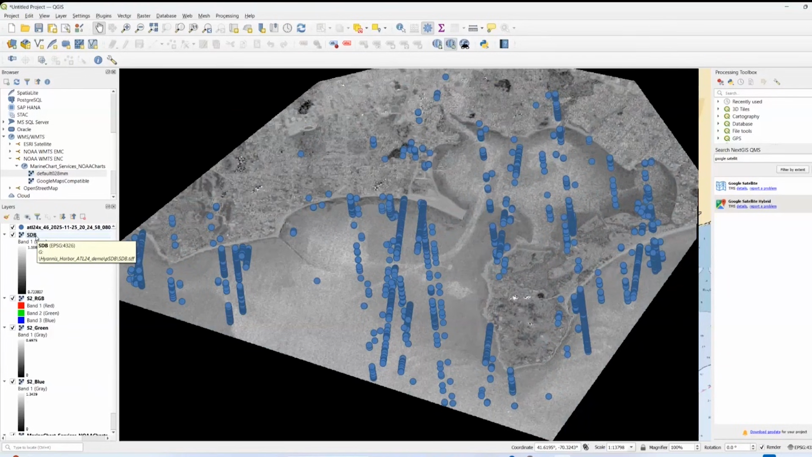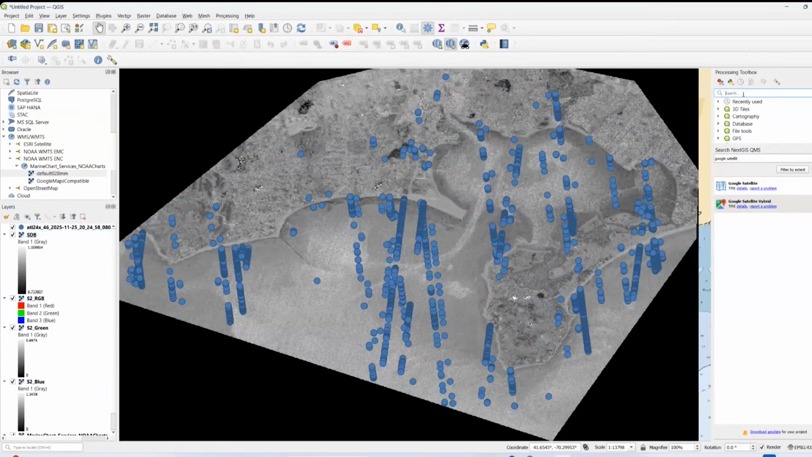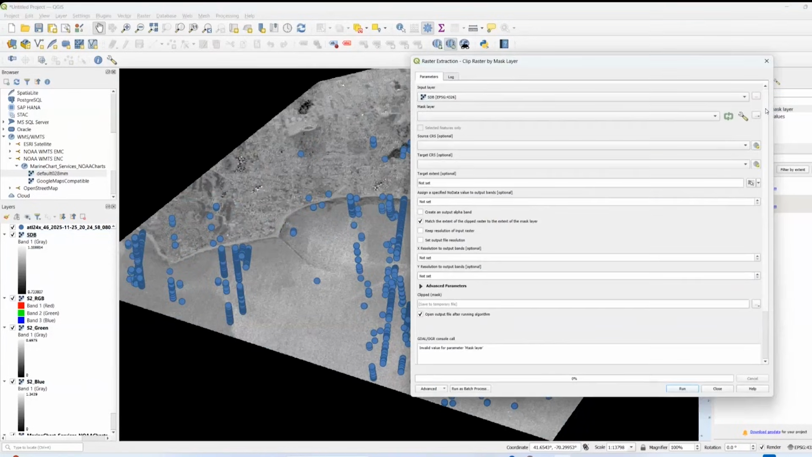And so to do this, I'm going to go up to the processing toolbox. I've already got this up. So in this search window for the processing toolbox, I'm going to search for clip raster by mask layer. Clip raster by mask layer. And in this case, my input layer is going to be, let's see, oh, it looks like I made a mistake.